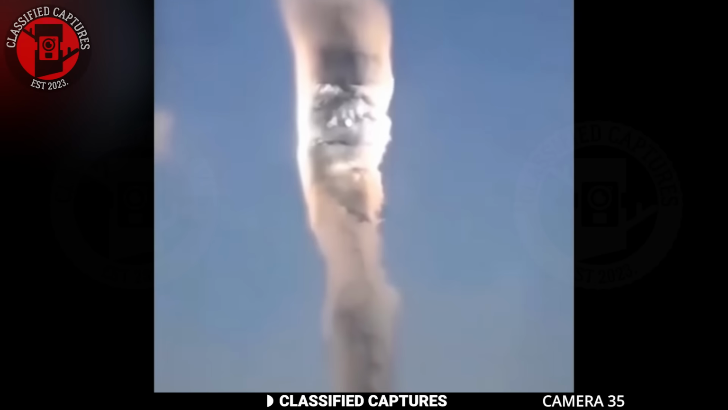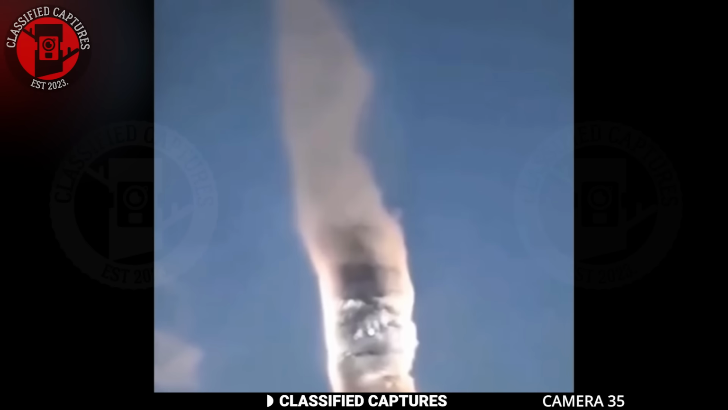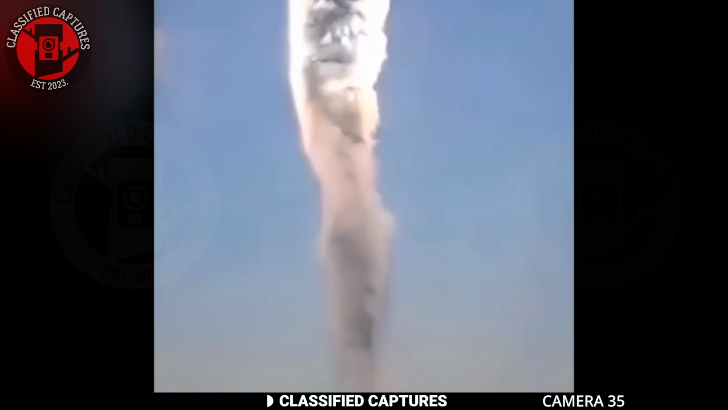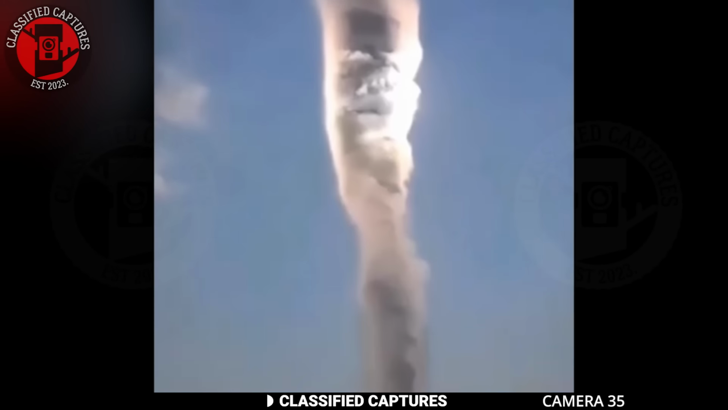Now, what do we have here? A pillar of clouds from the sky? The clouds, usually ephemeral and whimsically shaped, have taken on an extraordinary form, ascending majestically into the atmosphere like an otherworldly tower. The sky, once a canvas for the ever-shifting dance of clouds, now hosts this vertical anomaly, prompting questions about the atmospheric forces at play.